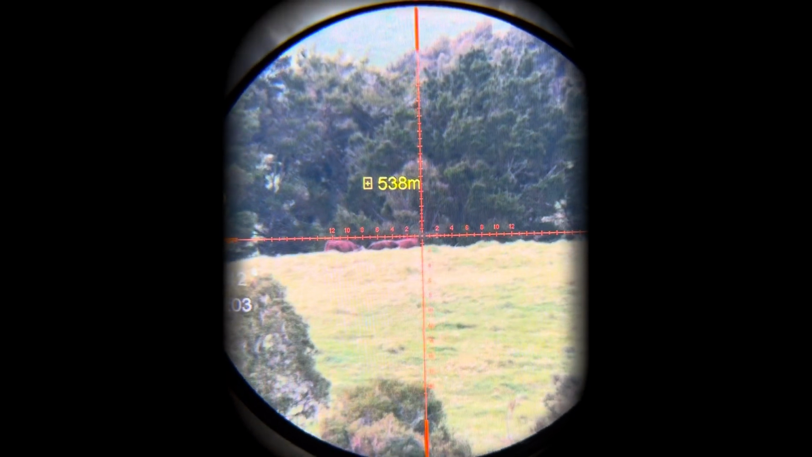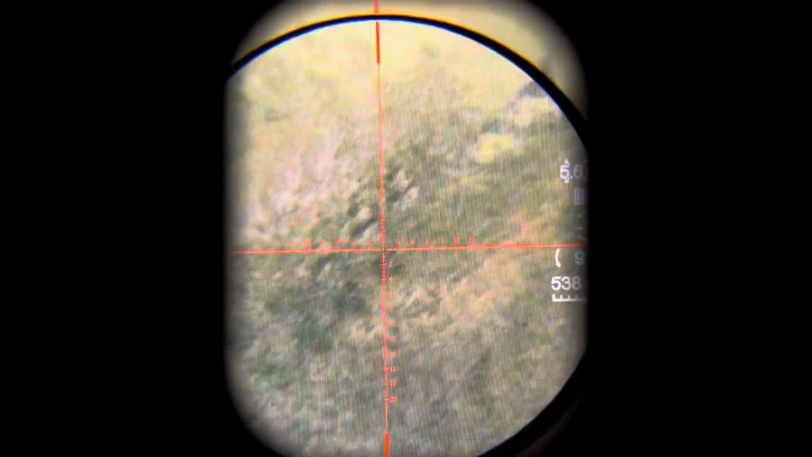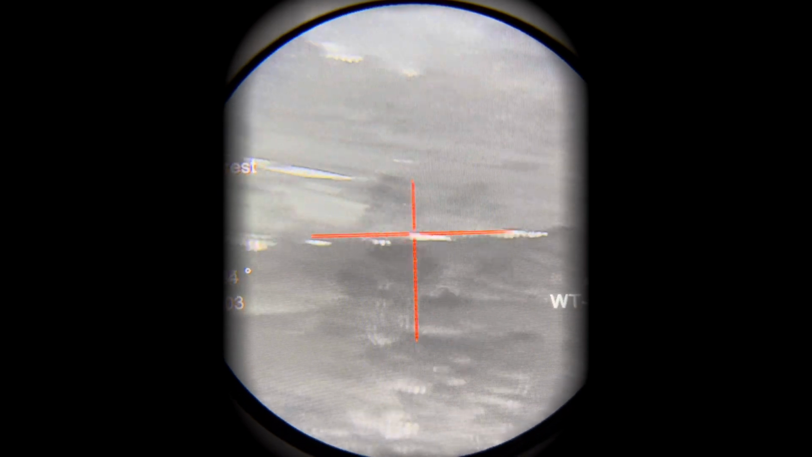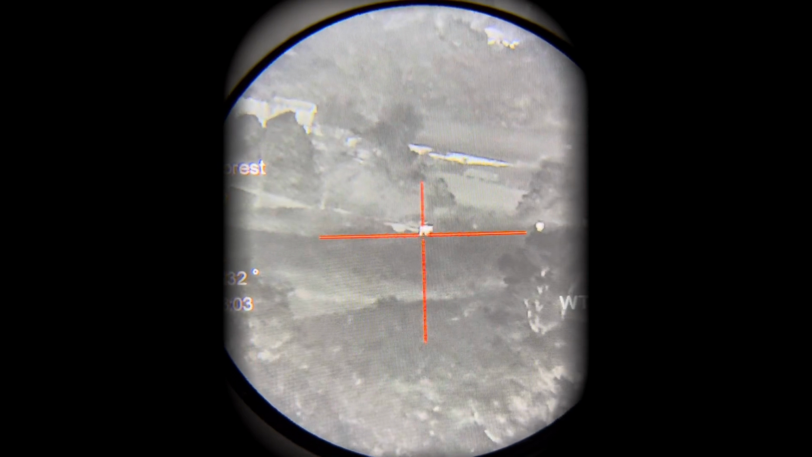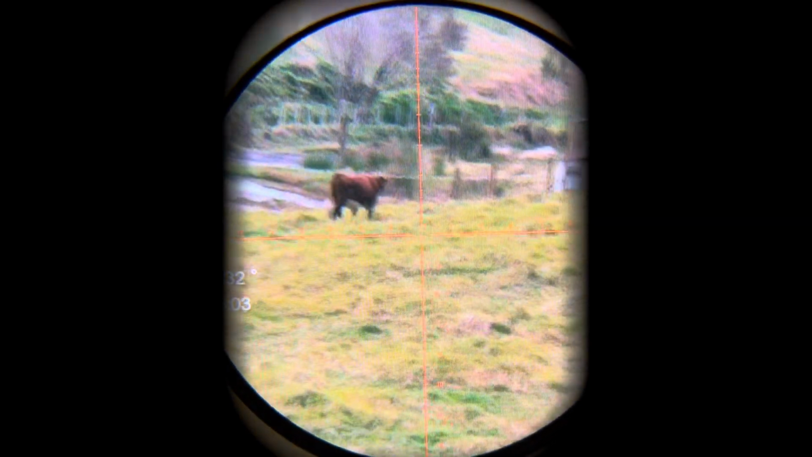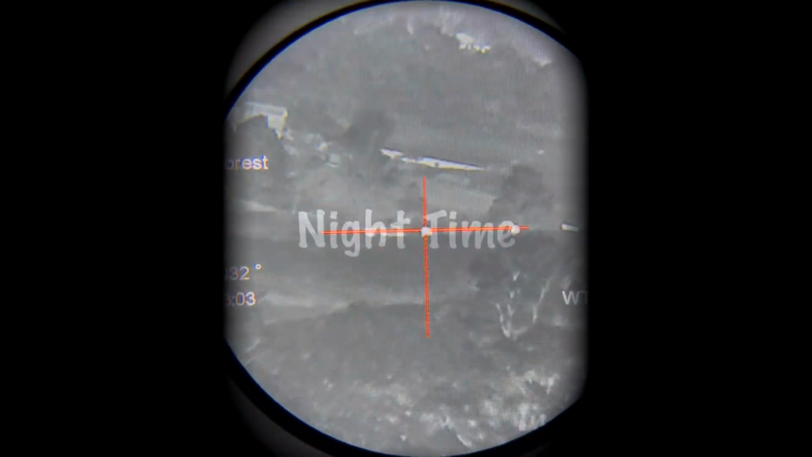And there they are. One of the biggest issues with thermal vision is the lack of resolution, and that's probably more telling in one of these. Until animals have shape, it's very hard to tell, whereas you look at this in night vision, 100%, that is a cow. There's his colourings and his markings. Thermal.